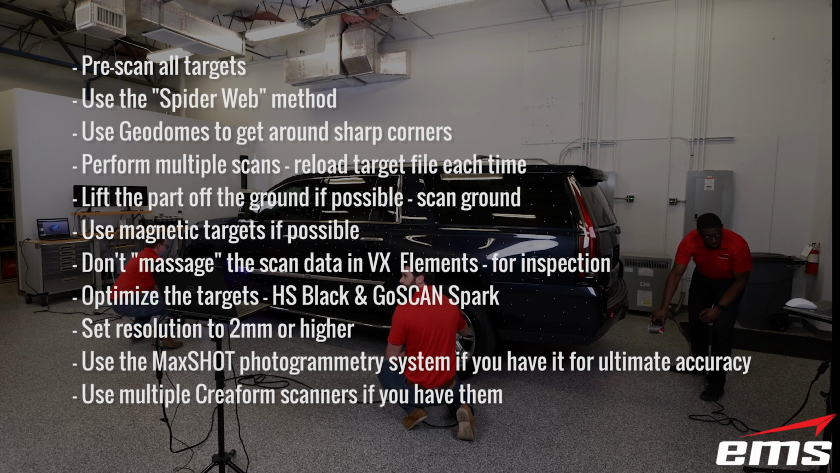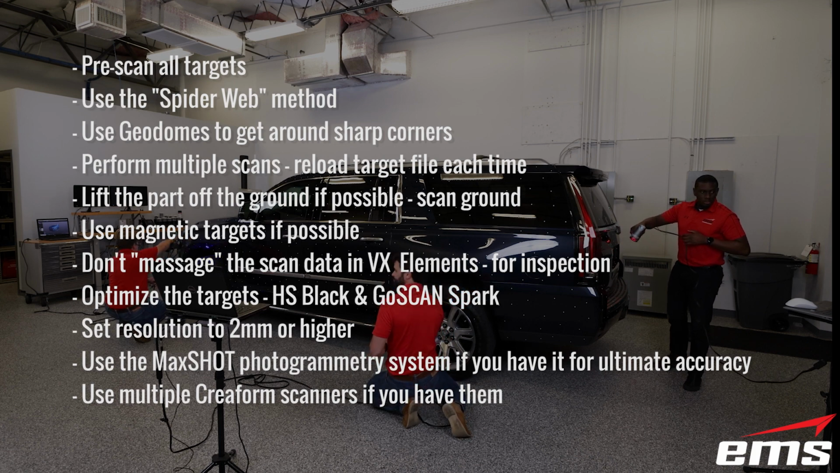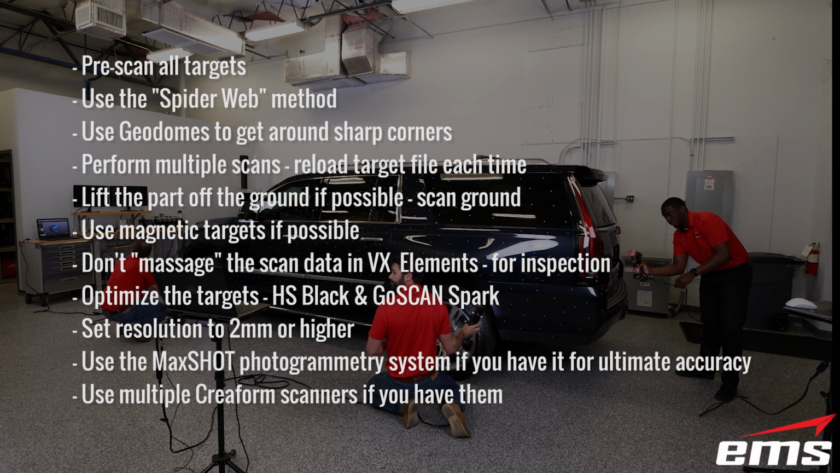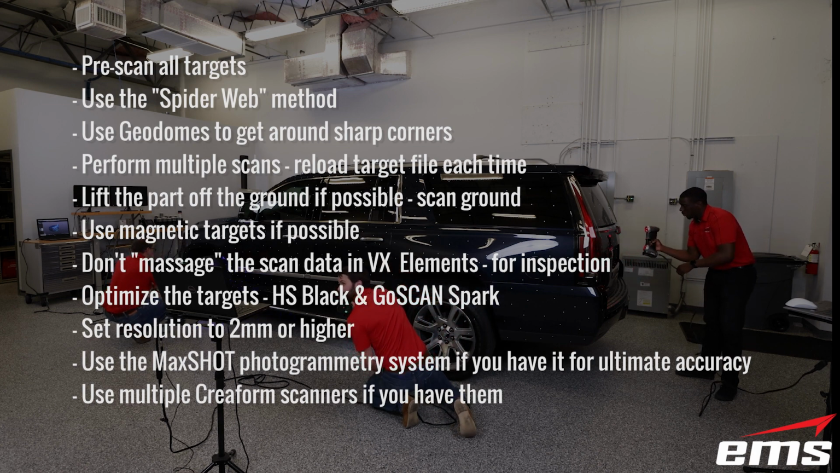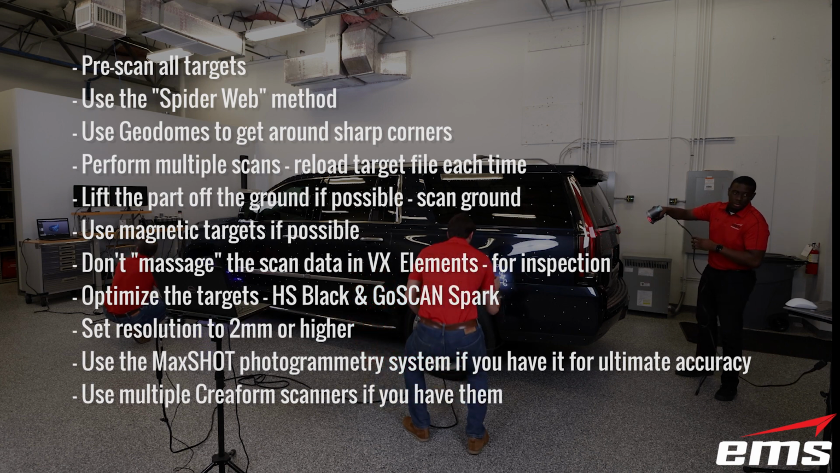We didn't really talk about this, but there's also the Creaform MaxShot photogrammetry system. This would be something you set up and do ahead of time, and we have videos that go into a lot of detail on this. But that will get you better accuracy over a long distance. Basically on a large part, you're going to get increased accuracy over distance.